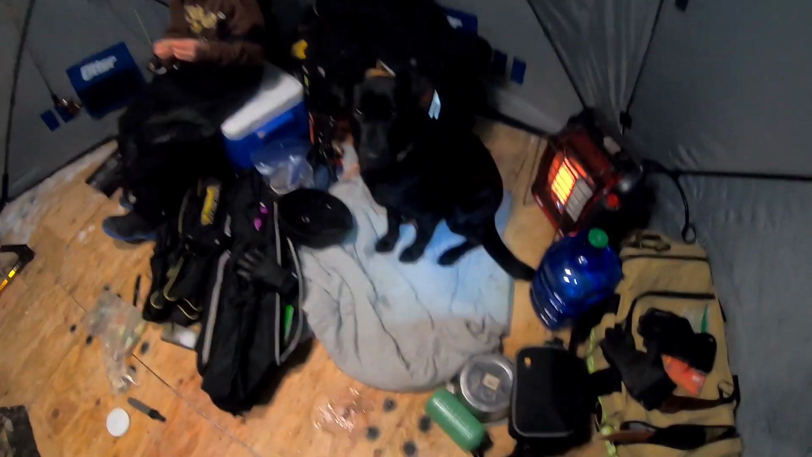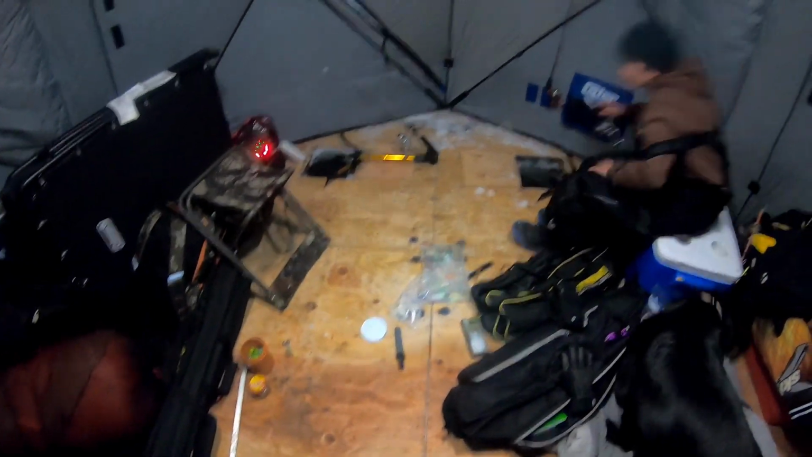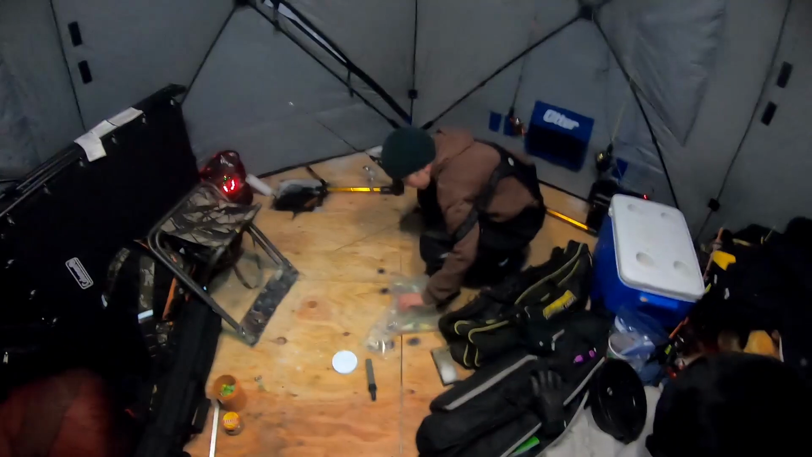Coda's got her little bed over here, right in front of the heater. She should stay nice and cozy. I'm gonna fish for a while, and then we might get our bed set up and get ready for the night. But for now, I'm just gonna fish and have some food.